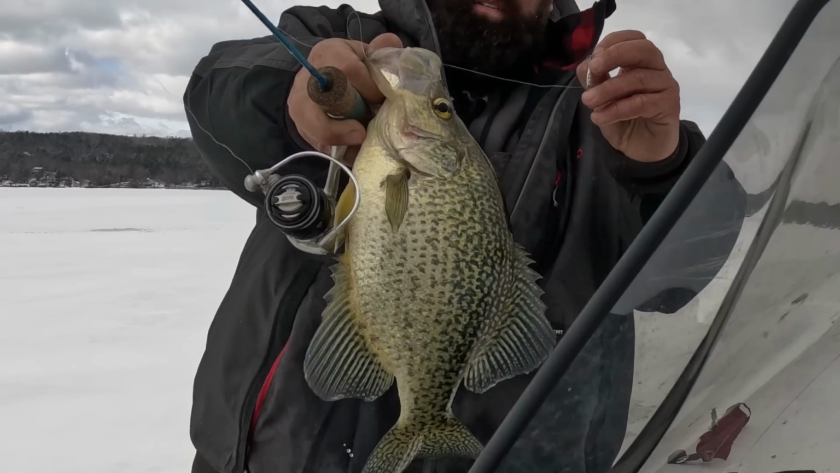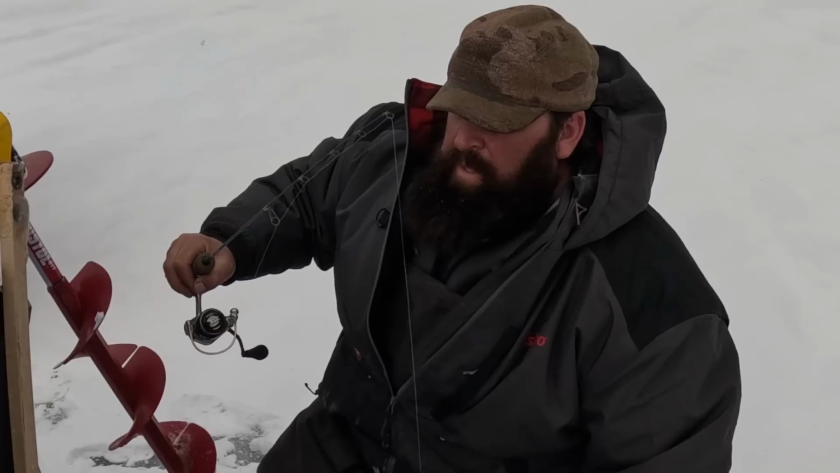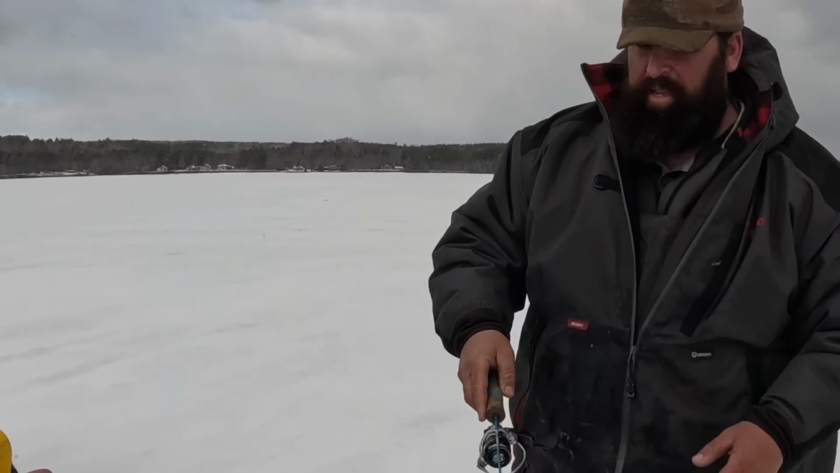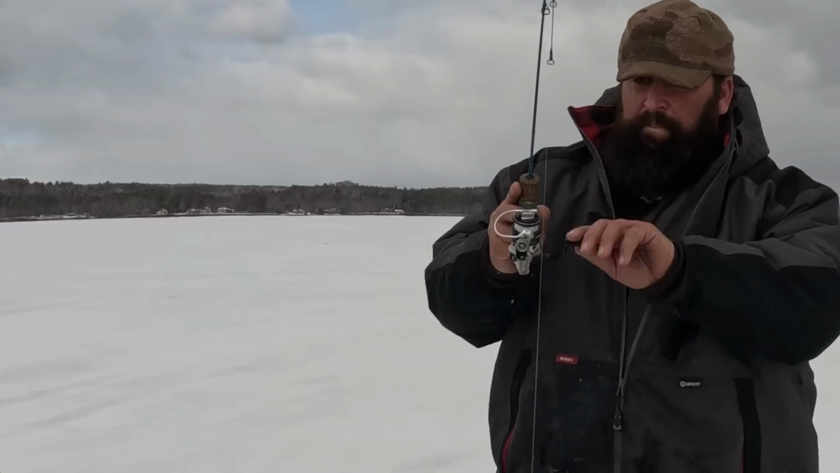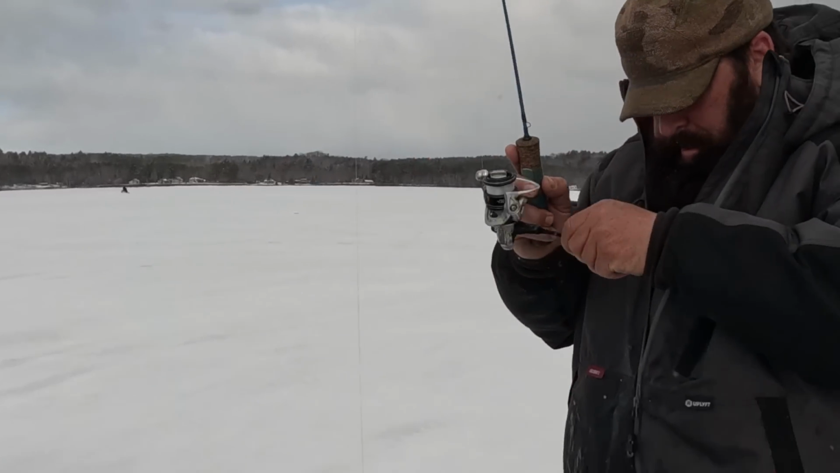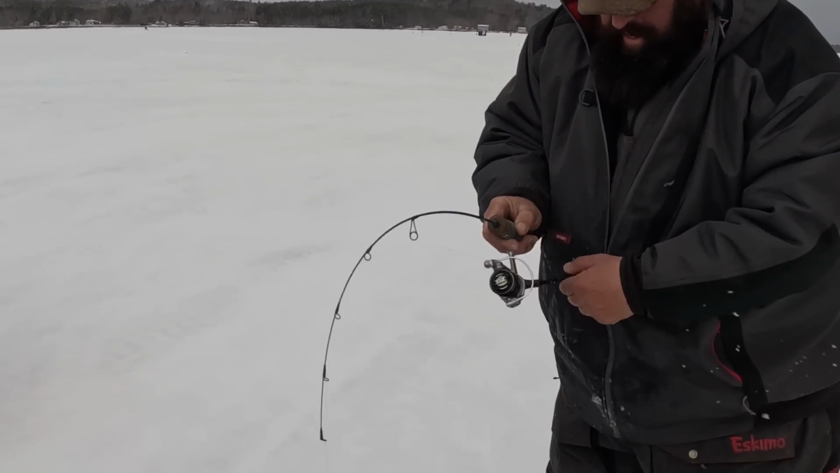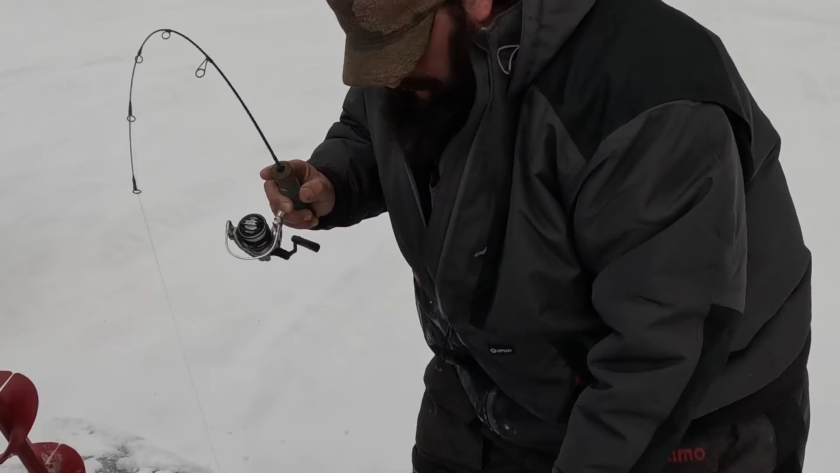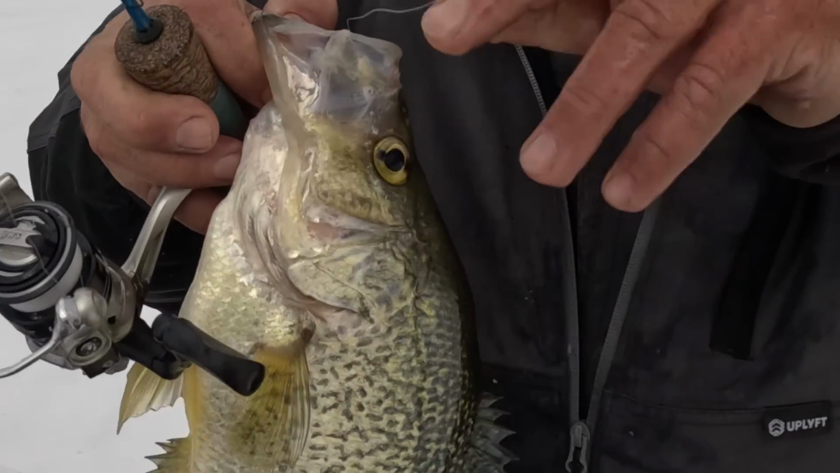Another giant 15-ish. So the school finally moved pretty hard, so now I gotta find him again with home base and go get him. That looks big. Look big. We'll find out. Doesn't feel big yet, but getting around the hole they do. Oh yeah, he's big. I mean, look at the size of the eyeballs on these things.